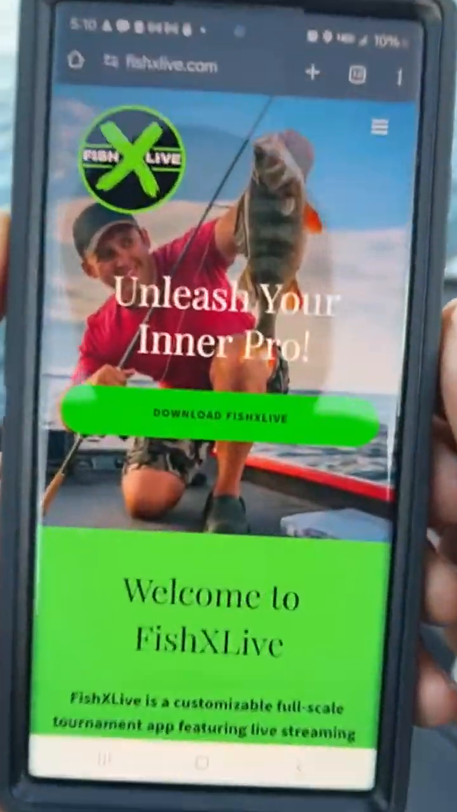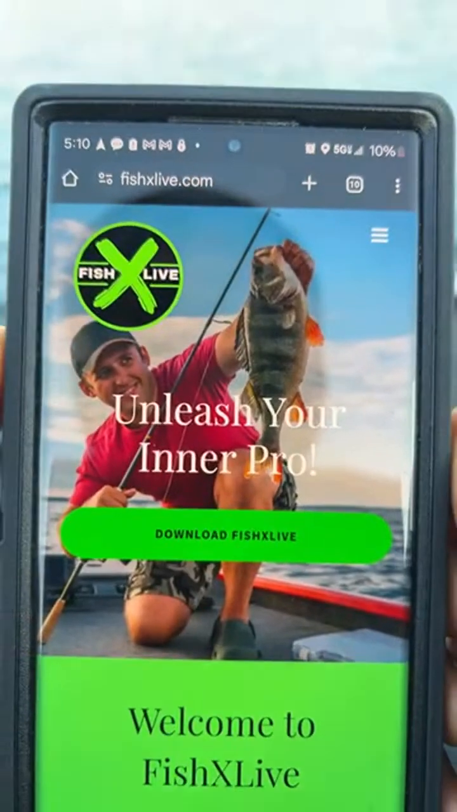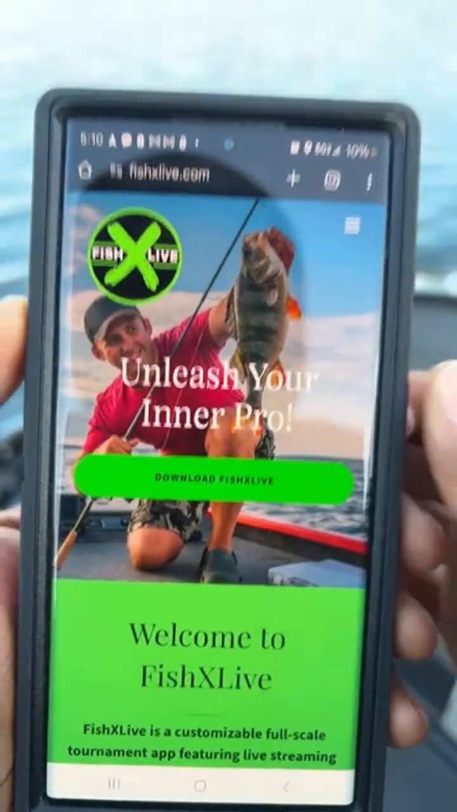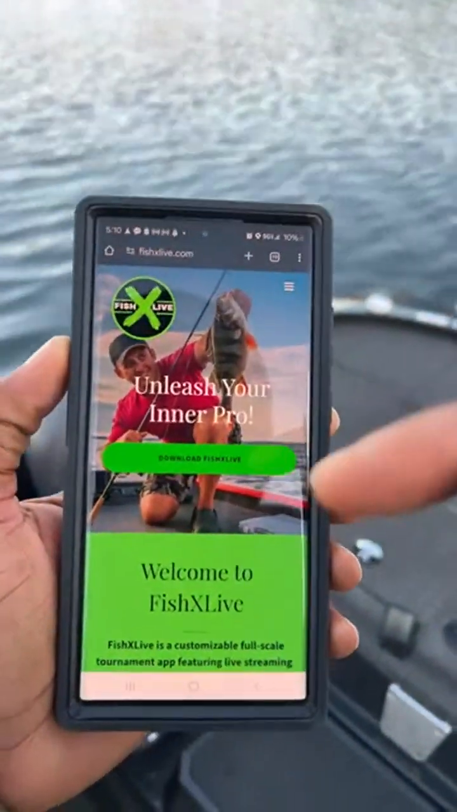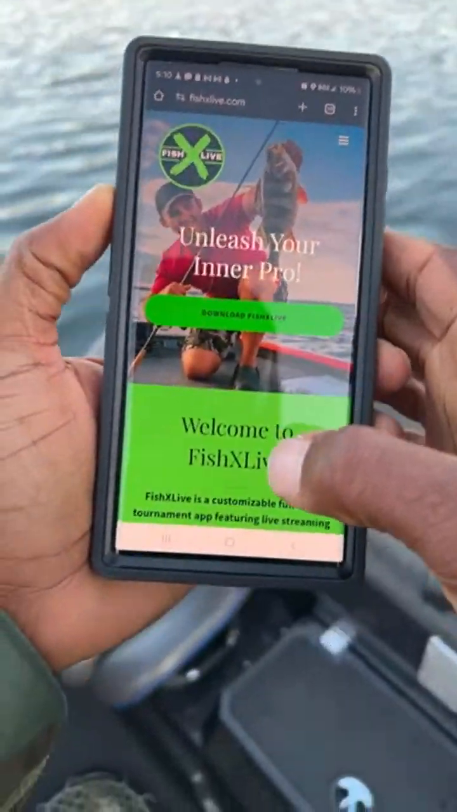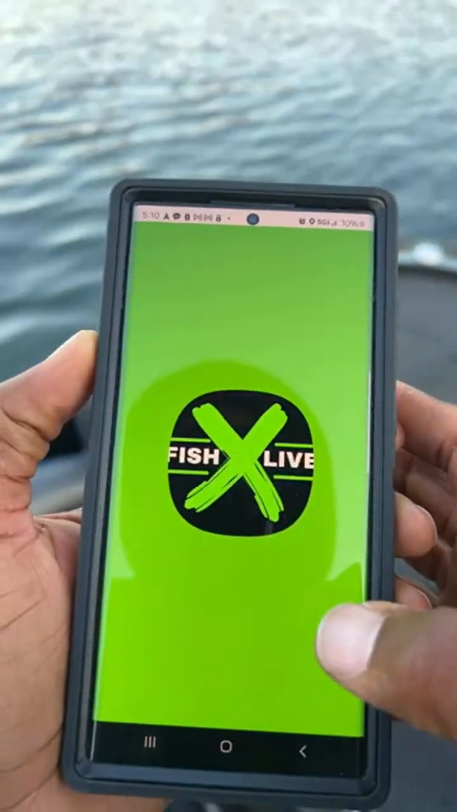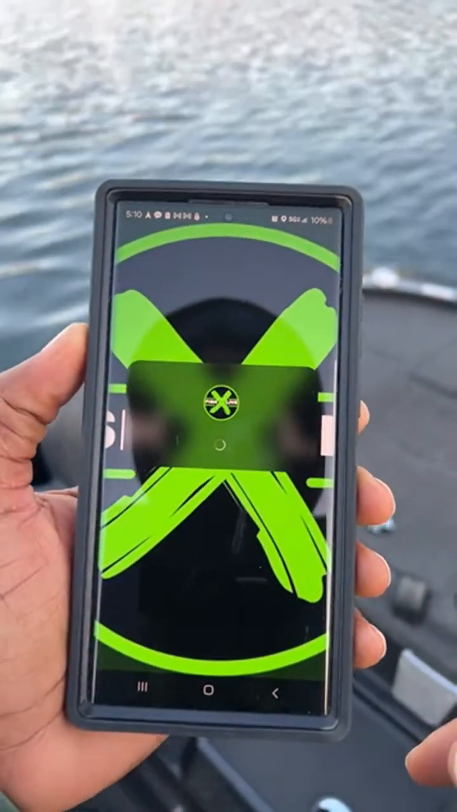Do you guys see that? fishxlive.com, all right? Nice and easy. Now, I need everybody to go to this and sign up for a free account. Now, let me show you how I set this up. So you just go to download fishx Live, and it's going to take you directly to the app, okay?